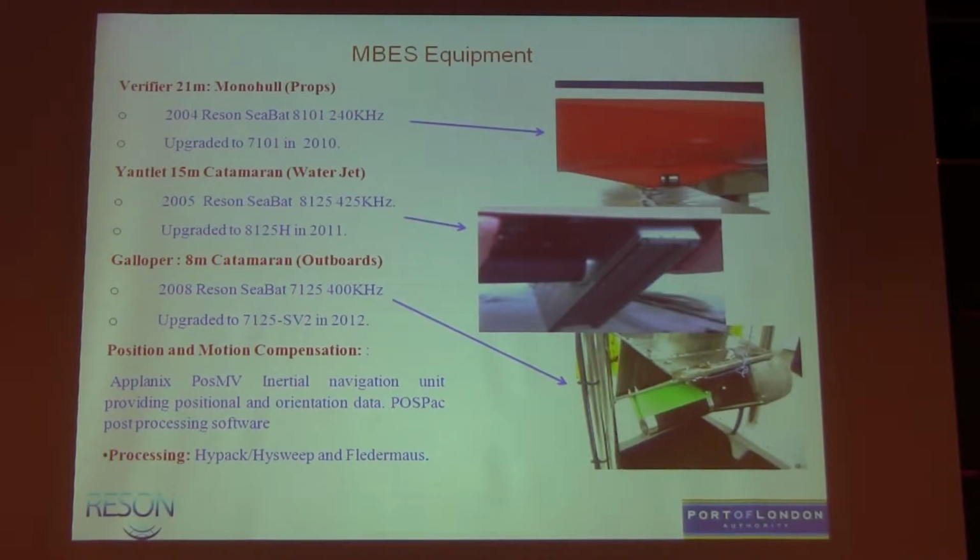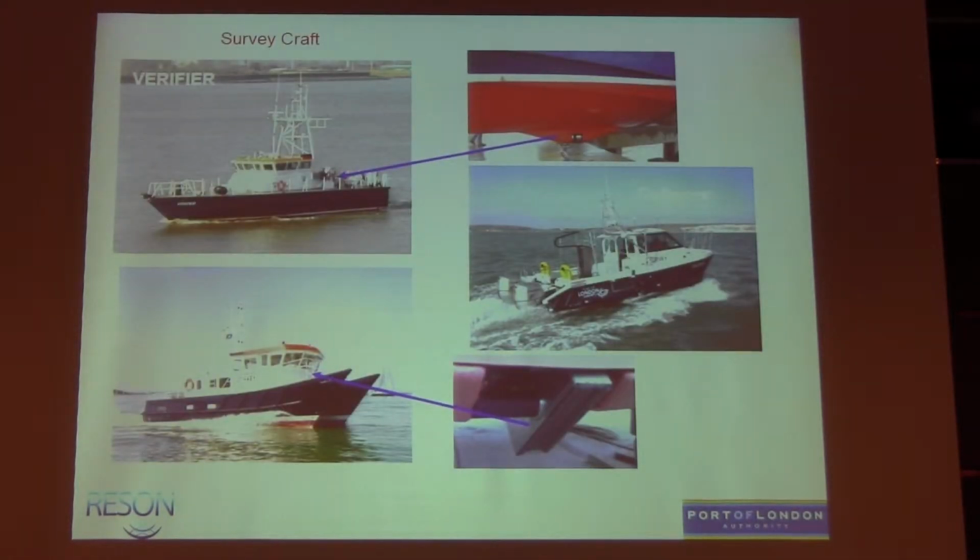All our vessels have Applanix POS MVs, which we're fortunate to be able to put onto those craft. And I think, as Peter said, they are the best performing position and IMU systems out there. Processing is HIPS and SIPS into Fledermaus. They're the survey craft, really sort of small, medium and large type idea.